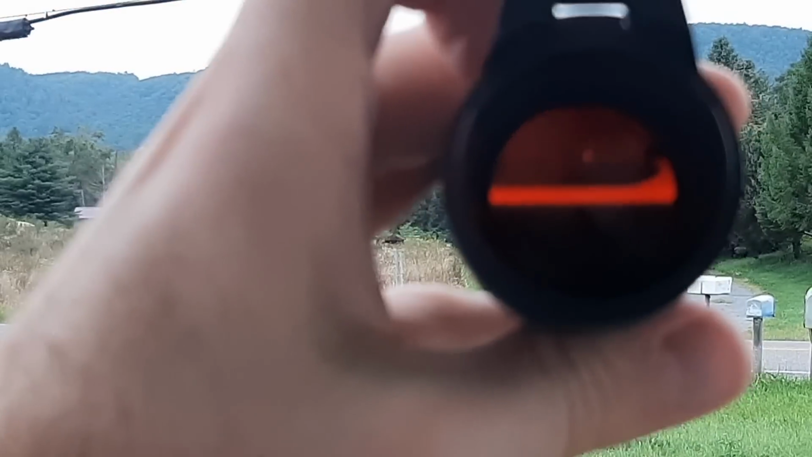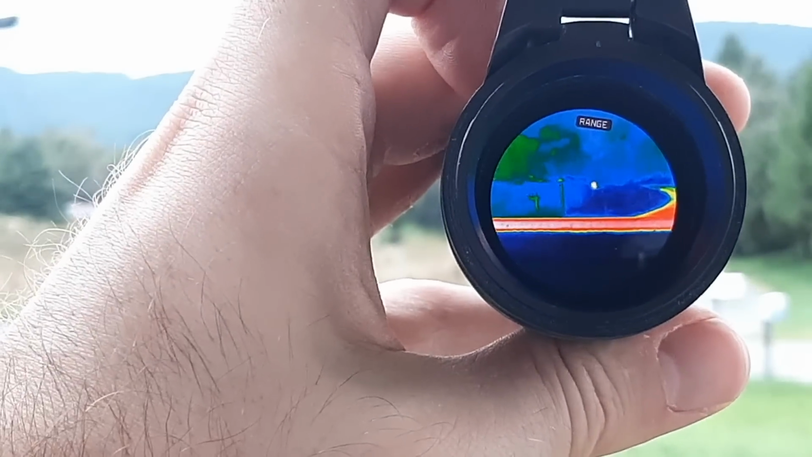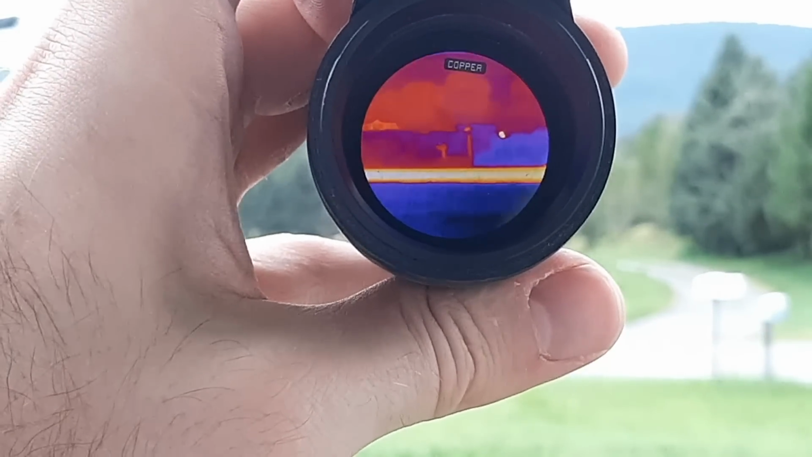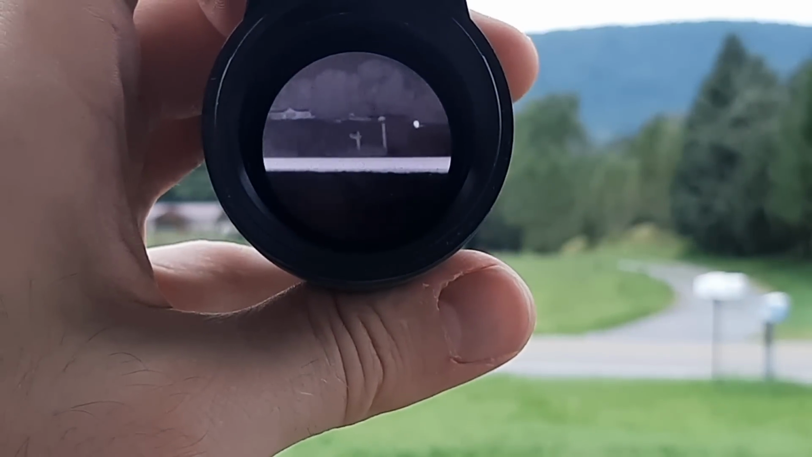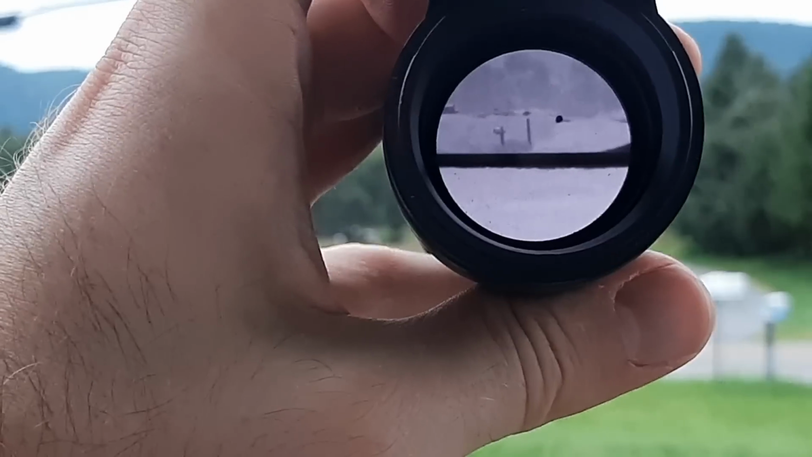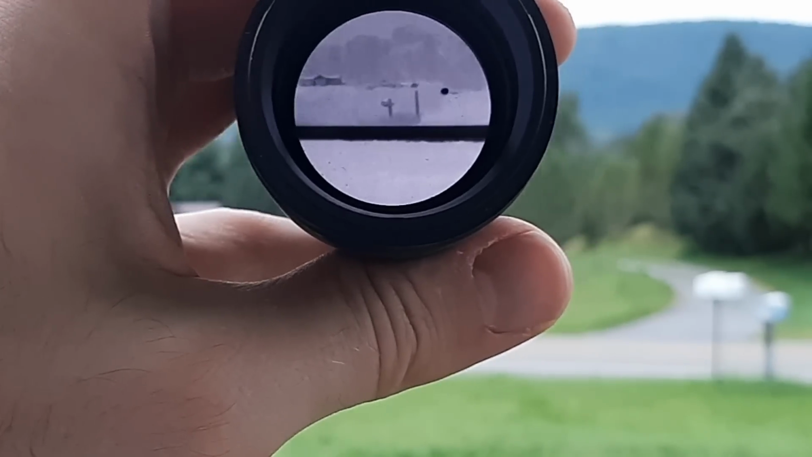And let's just change the mode here. Different colors. So we got green hot, regular red hot, copper, white hot. Got black hot there. You can see the road is hot and the driveway's hot. You can see how she stands out in the open there. You can really see her really easily.